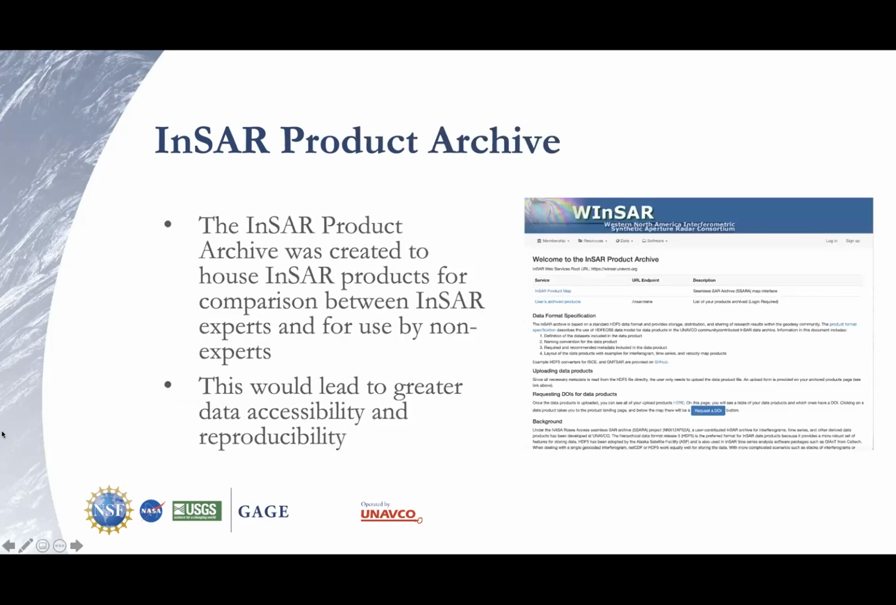On the flip side of general science communication, I also got to do a bit of coding this summer, which I also do enjoy. It was a nice balance of both with the InSAR product archive. Essentially, what the InSAR product archive was created to do was to house InSAR products for comparison between InSAR experts, and then hopefully for use by non-experts to pair with their data, with the goal in mind of greater data accessibility and reproducibility.